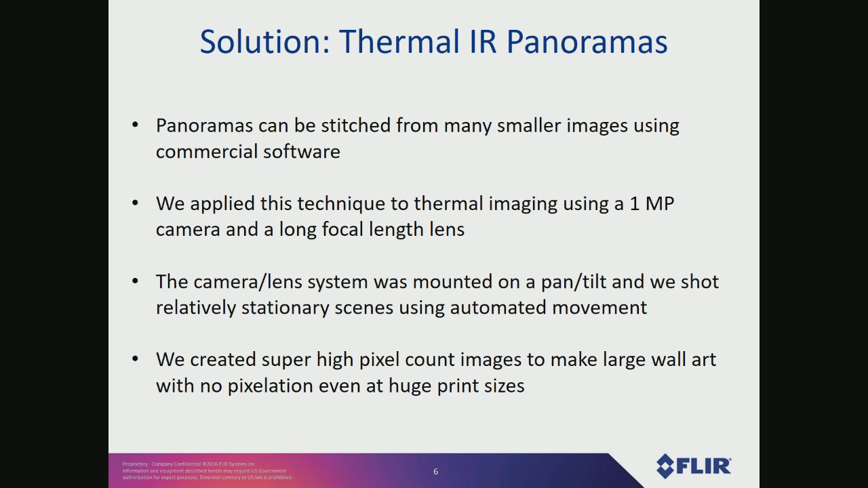These panoramas are stitched together from lots of smaller images, and the software for doing the stitching has gotten really good. It's gotten to the point now where if you have 2 images side by side and they're a little bit warped or out of alignment, the software will figure out fiducial points on each image, and it'll warp them slightly to make the stitch really smooth and seamless. So I applied this technique using software like Microsoft Image Composite Editor